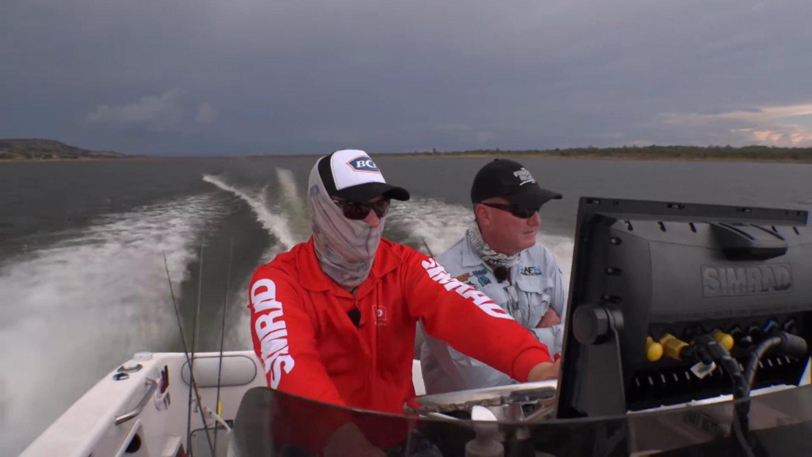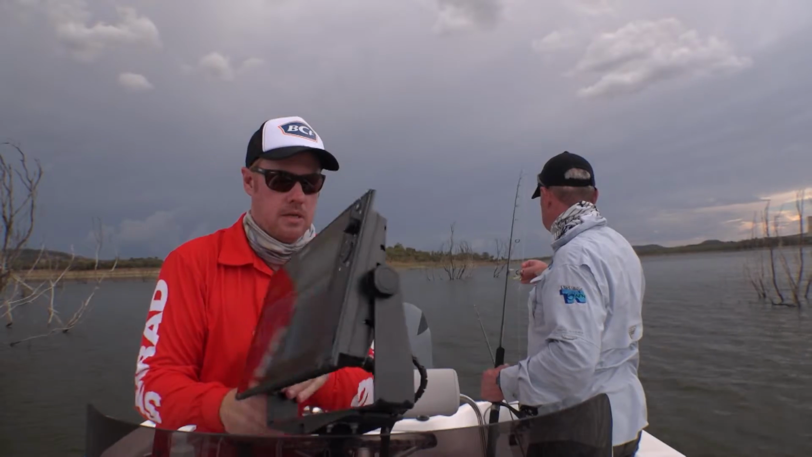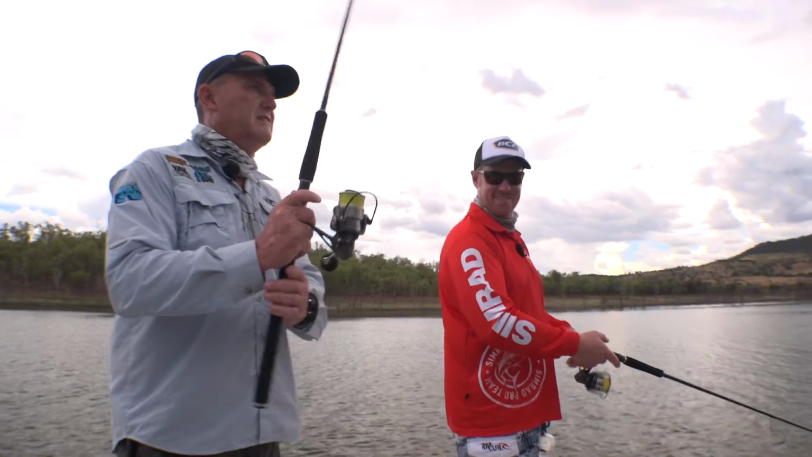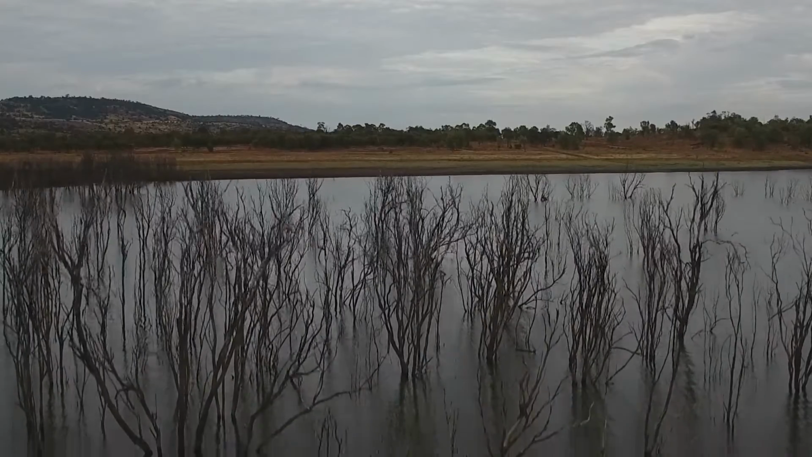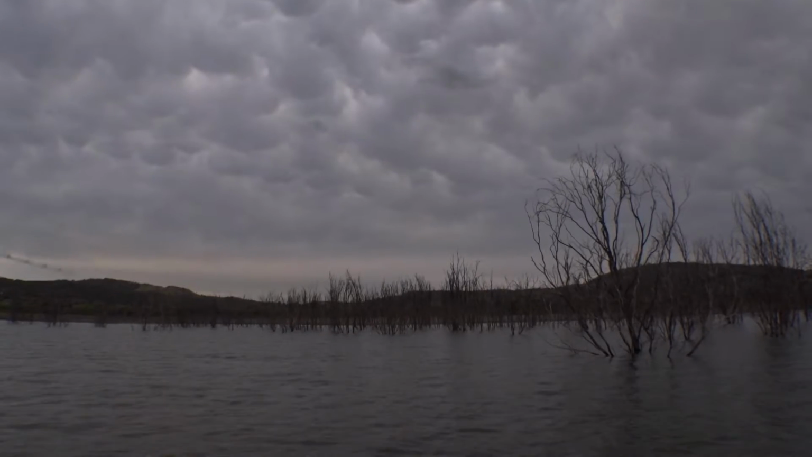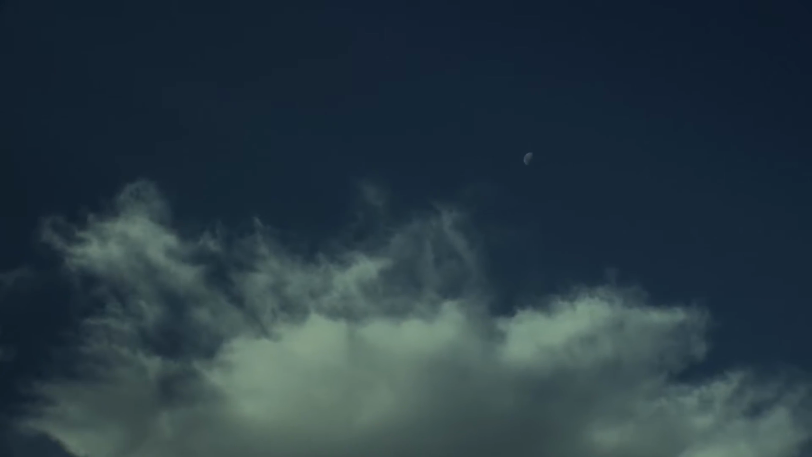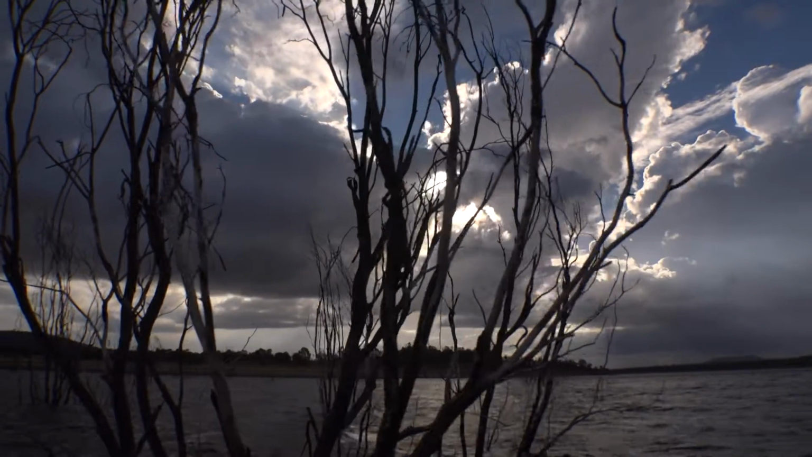They say there are only two types of obsessed people that would willingly venture out into the rain and lightning, and they are golfers and fishermen. We were hoping that the spike in the barometer with that storm approaching would fire up the barra, but unfortunately for us, I think they were just as worried as we were.